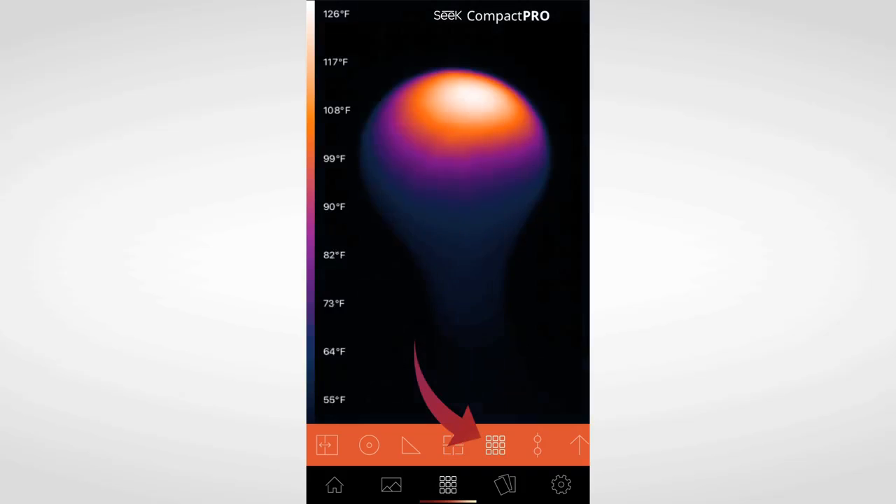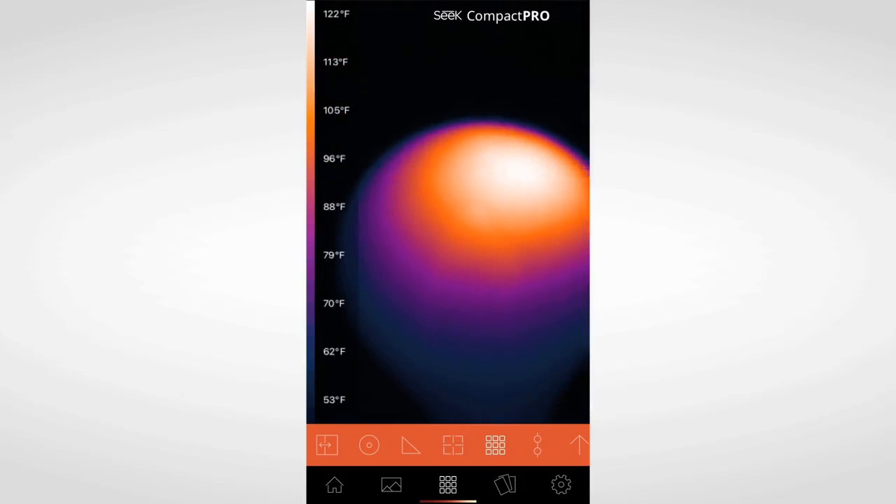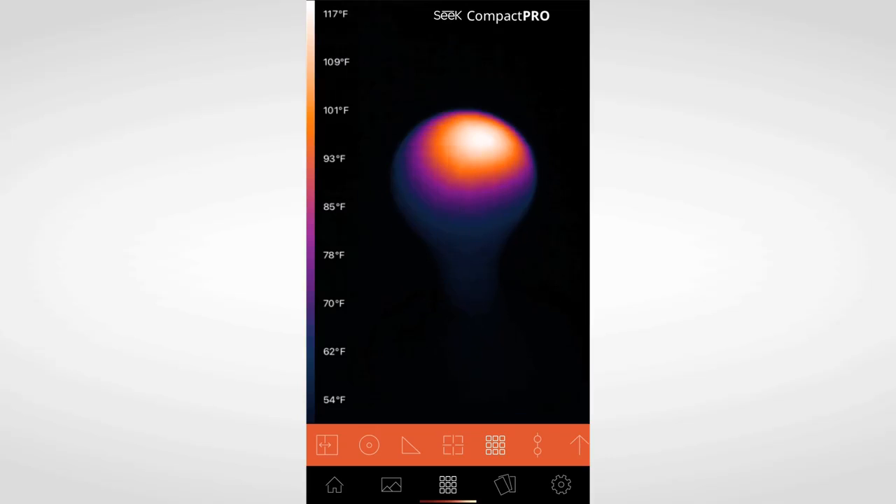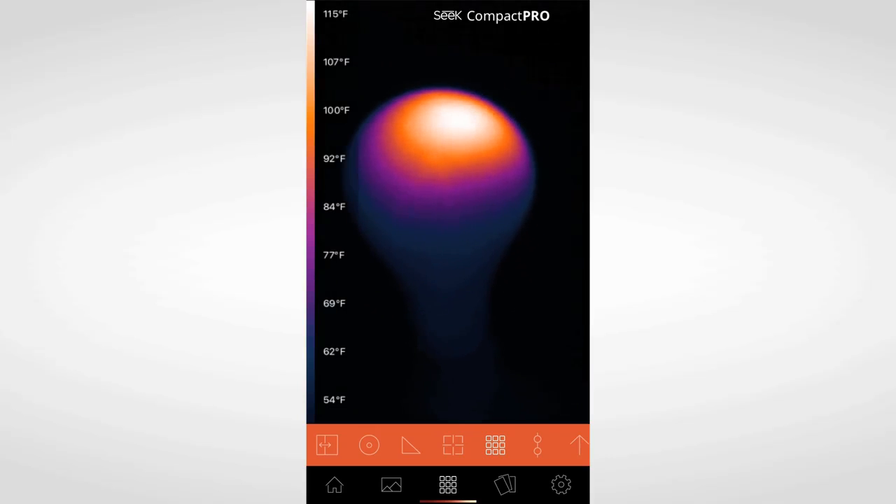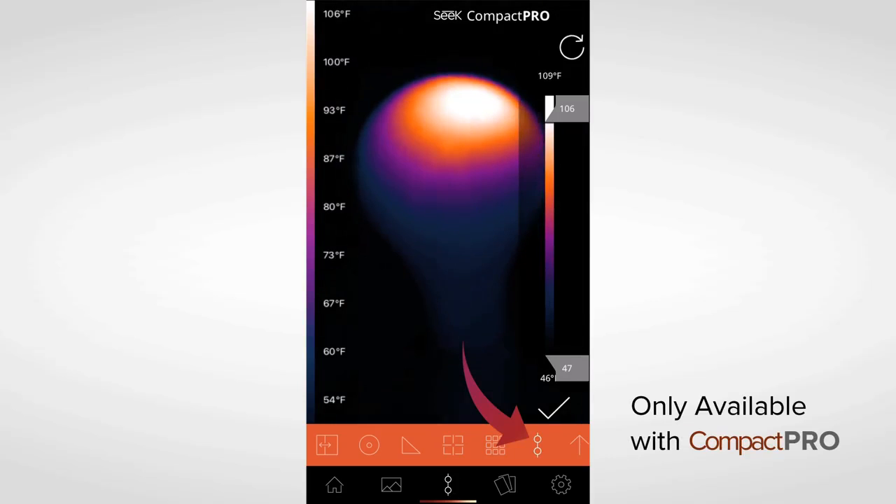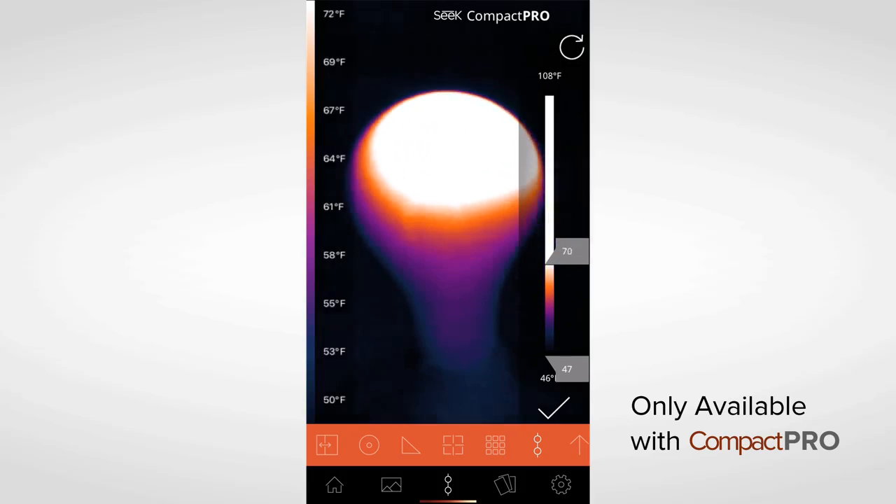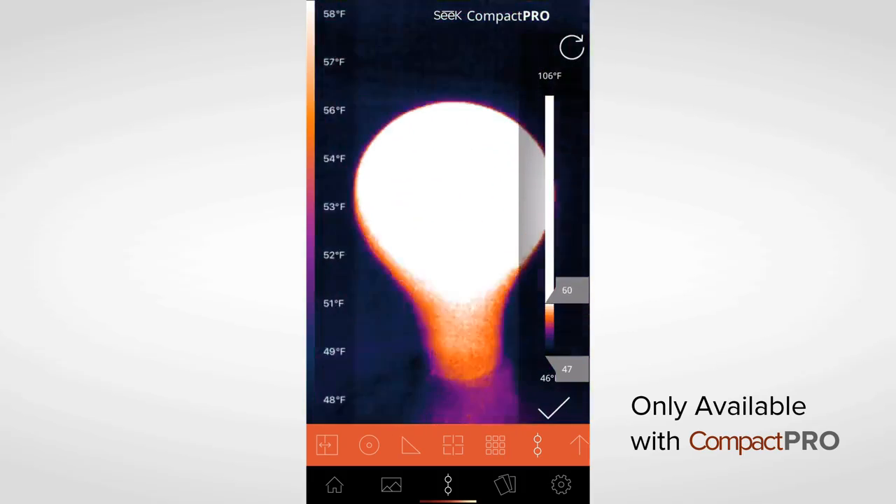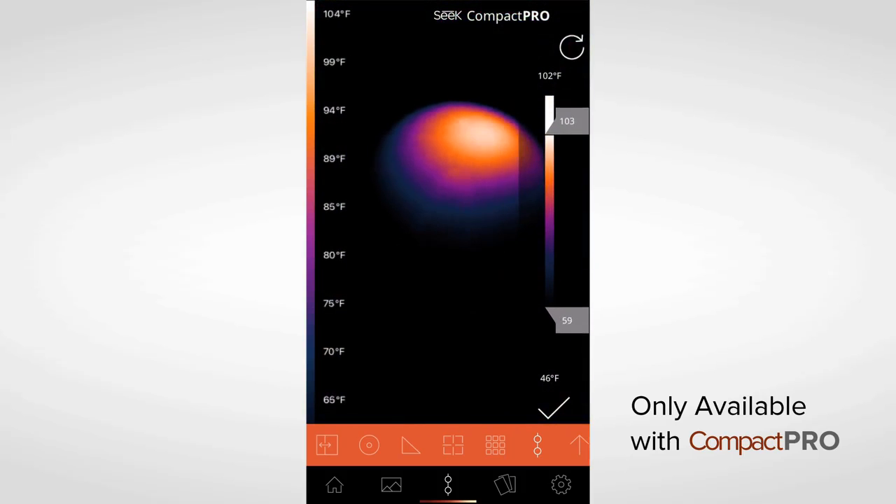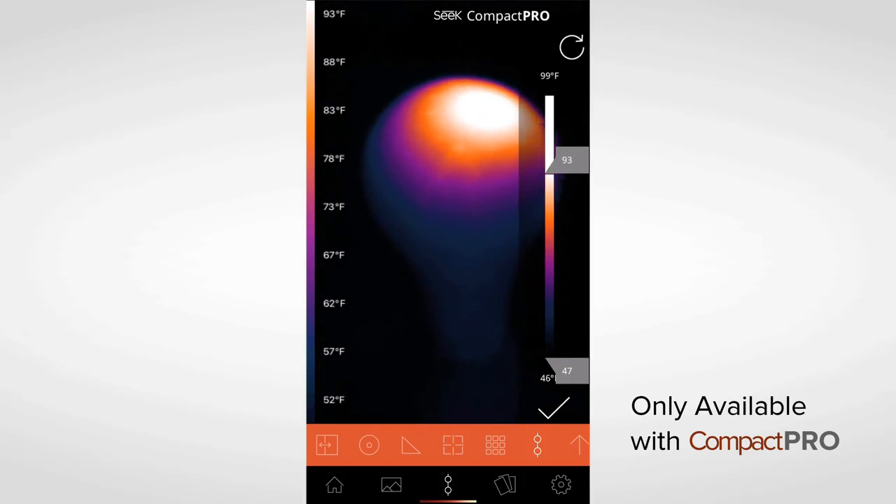Next up is Full Frame. It's a more advanced thermal mode. It takes the hottest temperature, the coldest temperature, and stretches the entire color bar between the two. It's the most accurate representation of the thermal imagery picked up by the thermal sensor. Thermal span and level is available for Compact Pro only and is used by more advanced thermal users. It allows you to isolate a temperature range and stretch the color bar from the bottom of that range to the top of it, maximizing the thermal detail that the sensor picks up within that range.